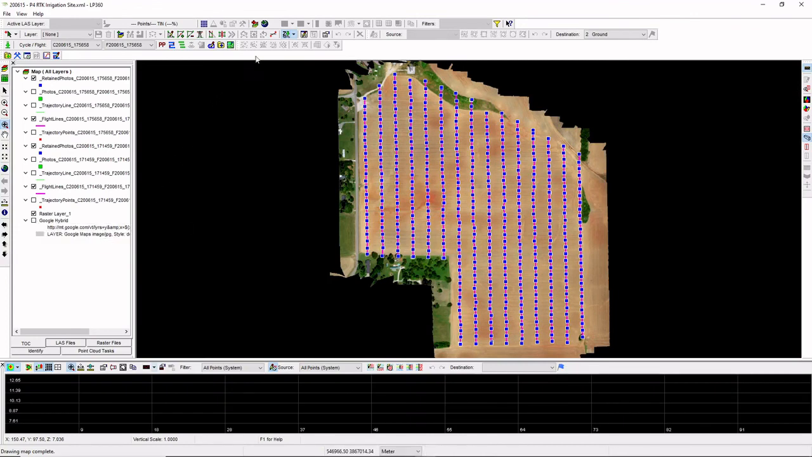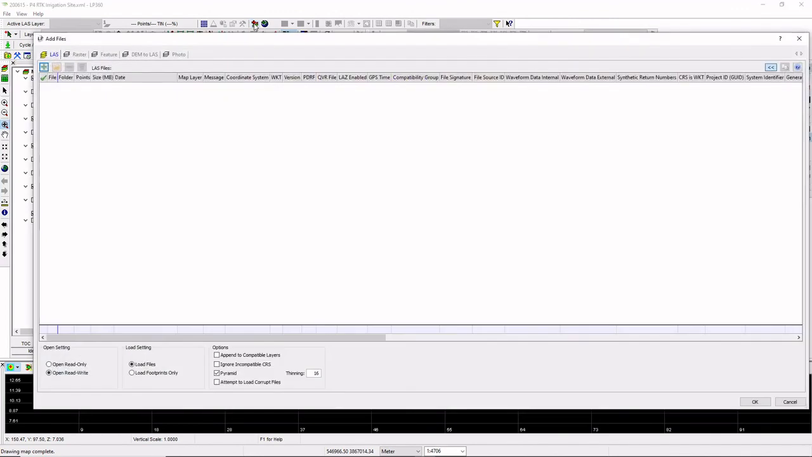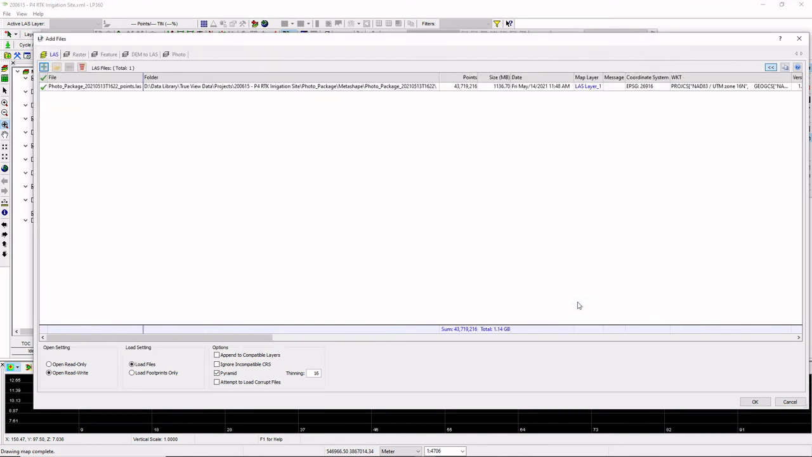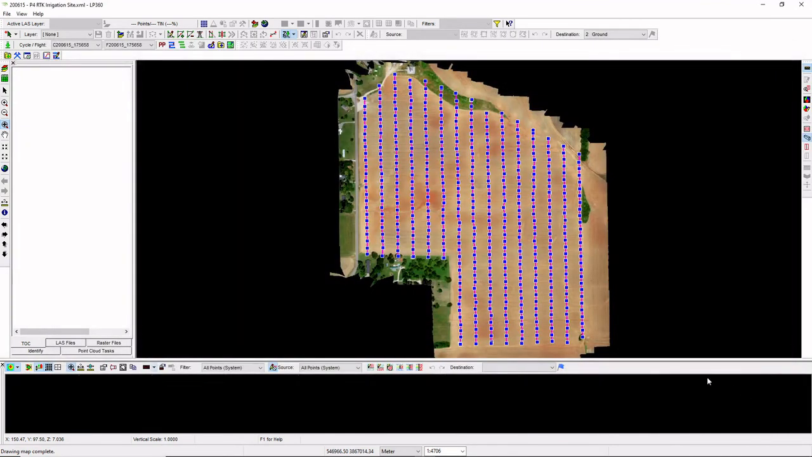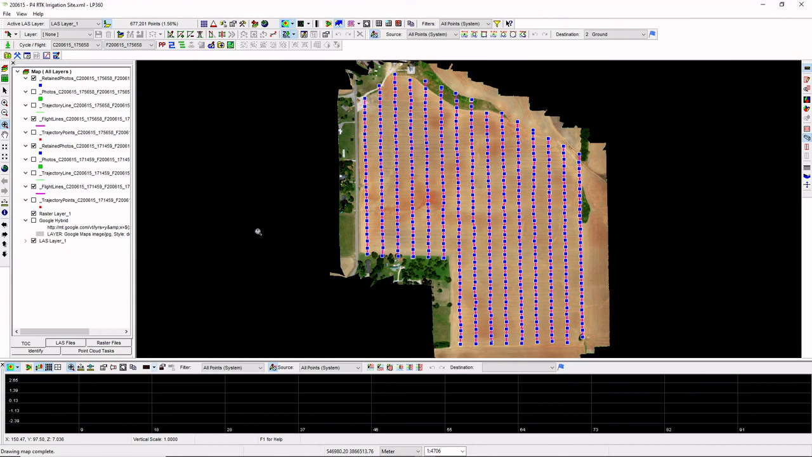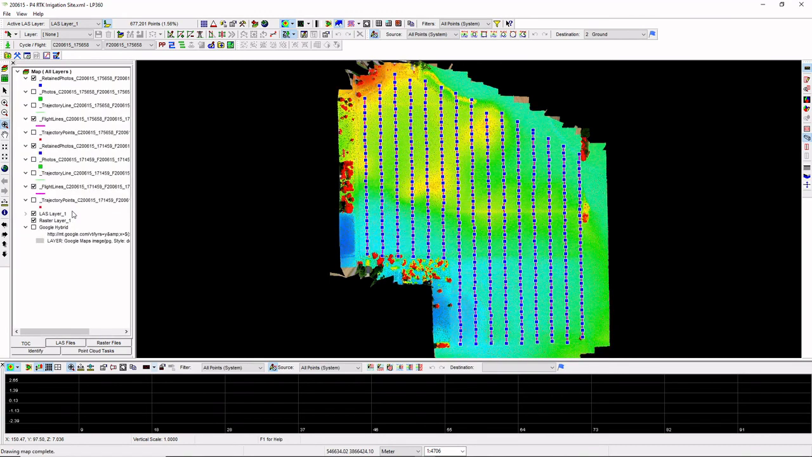And I'll go ahead at the same time. I'm going to go ahead and pull in my point cloud. So this is a LAS file. It's actually in the same folder. Go ahead and grab that. Okay, so I have my LAS layer. Again, it's put it at the bottom in my table of contents. I'll just pull that above the raster. So I have that there as well.